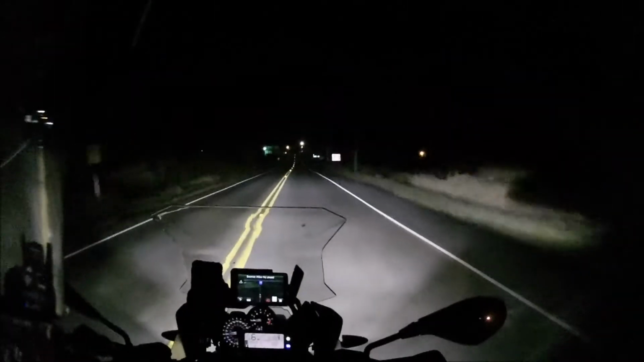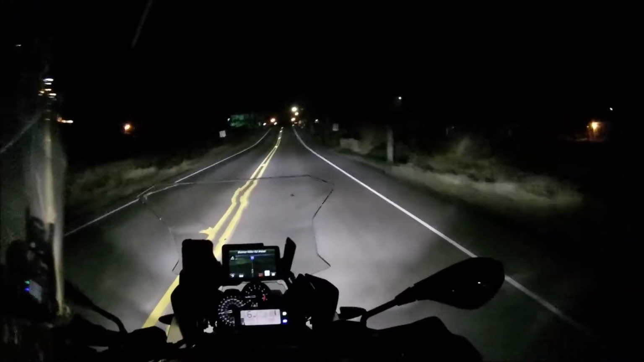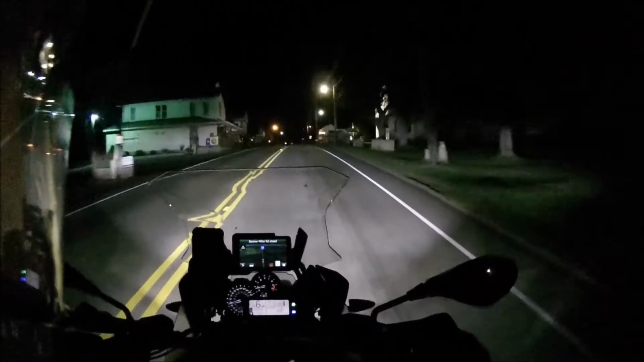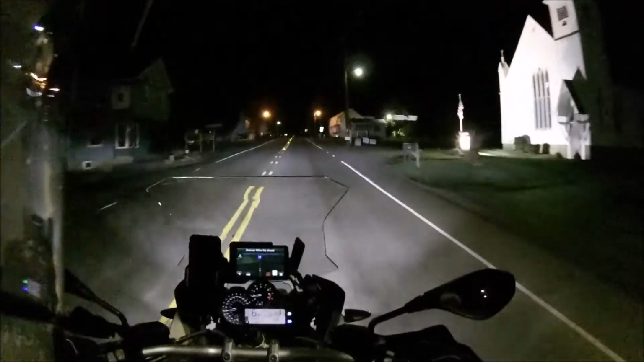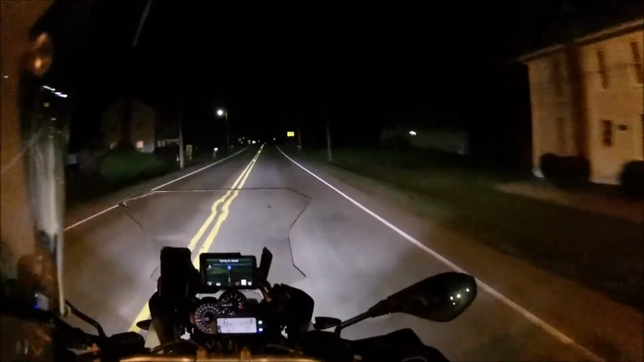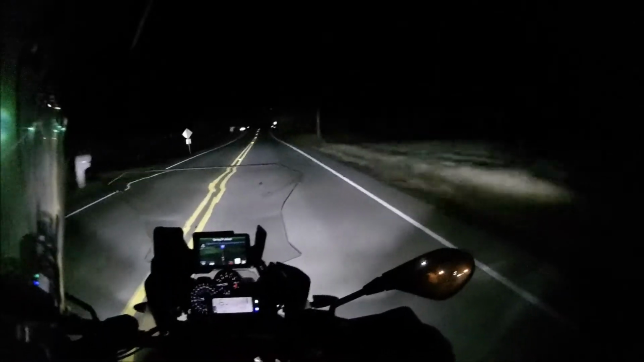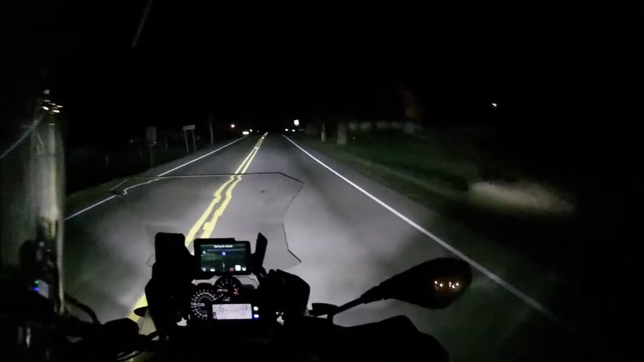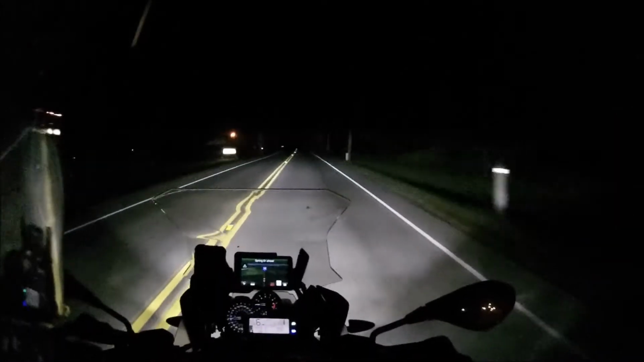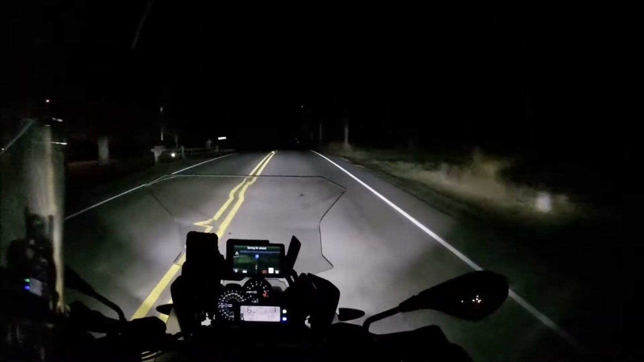There, we're down to 30 degrees now. I'm not going to be riding it in temps like this, because with no wind protection, that's just not gonna happen. But yeah, just thought I'd do a short one here. I know some of you guys like the night vlogs, and I enjoy riding at night. Nobody's out, kind of peaceful.